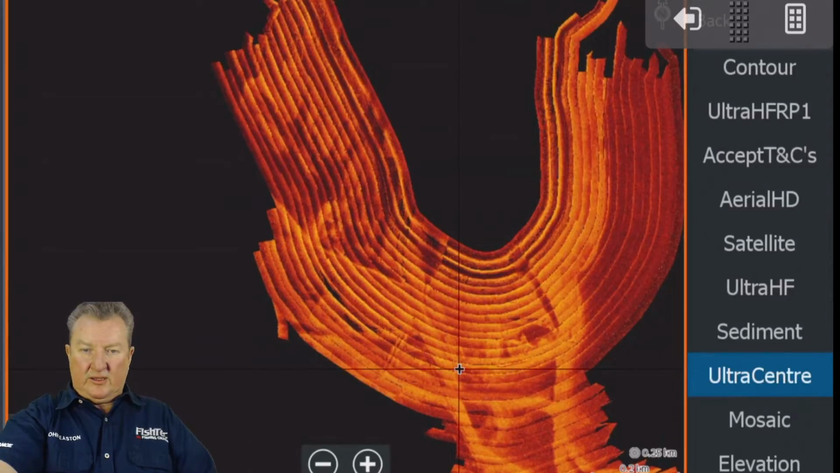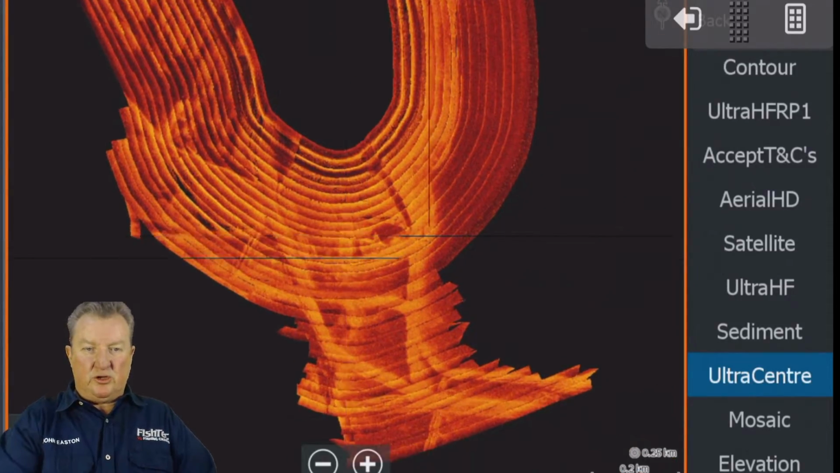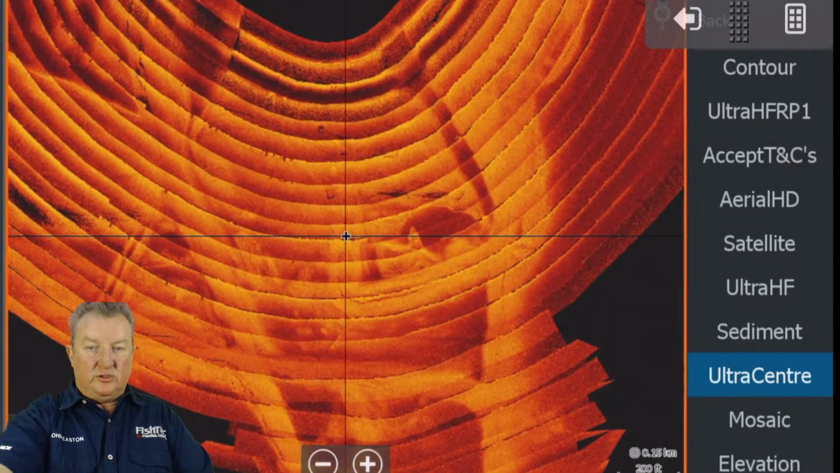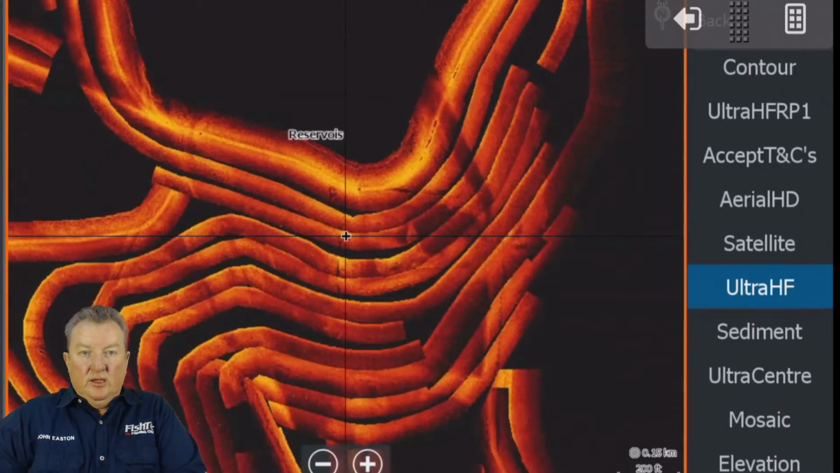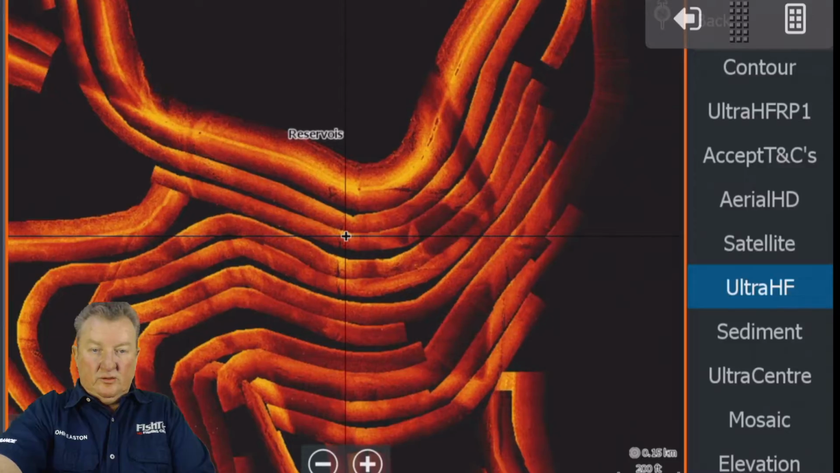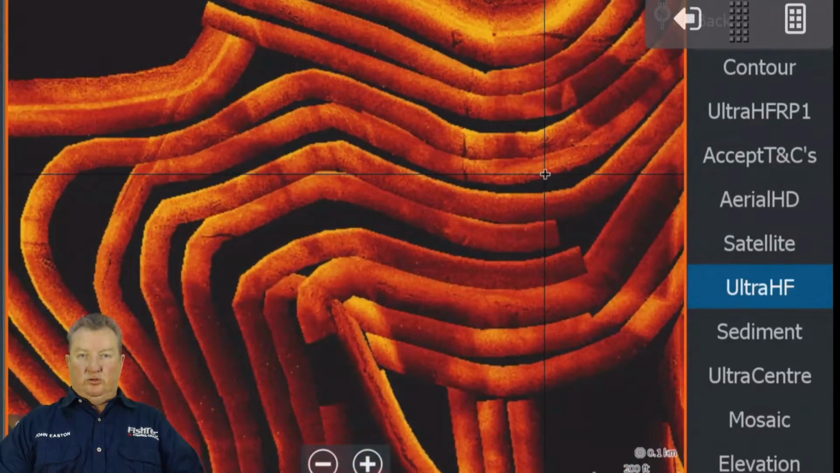This is going to be one of the new areas, but I just want to show you how it compares to the old original Ultra HF. Can you see that? You see how it's broken and it's like end of month noodles.